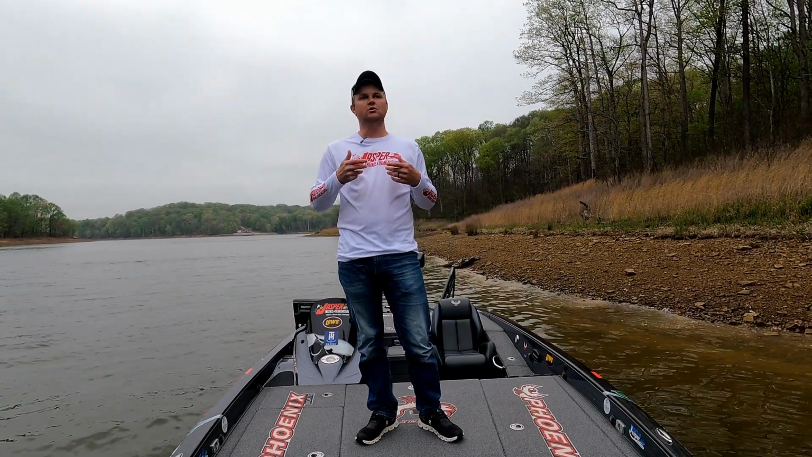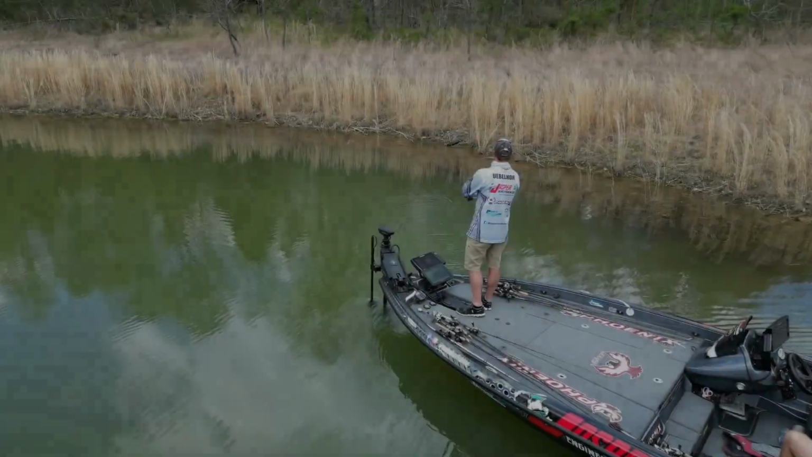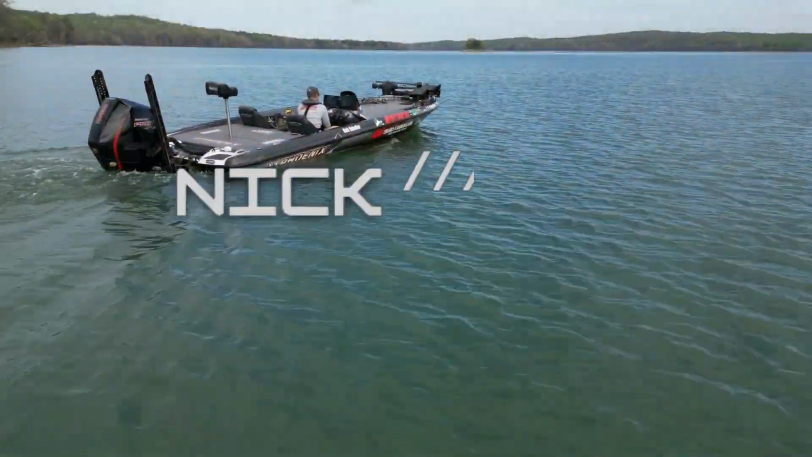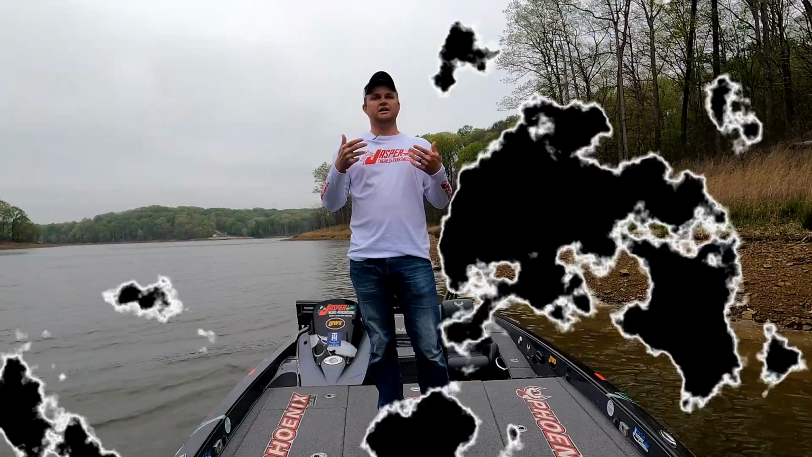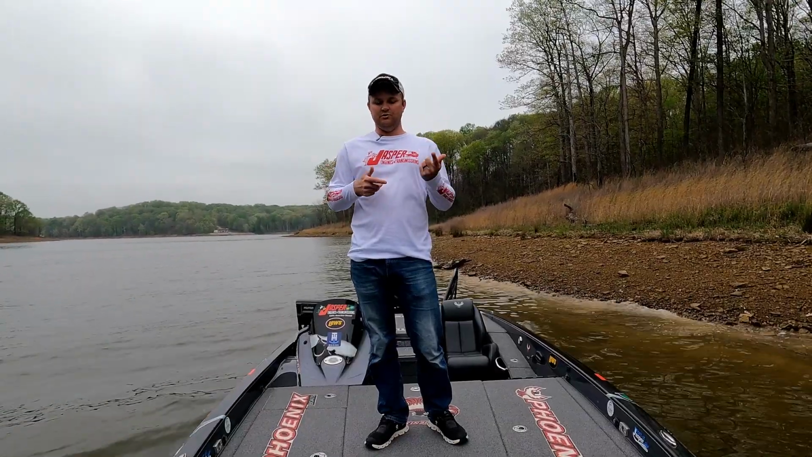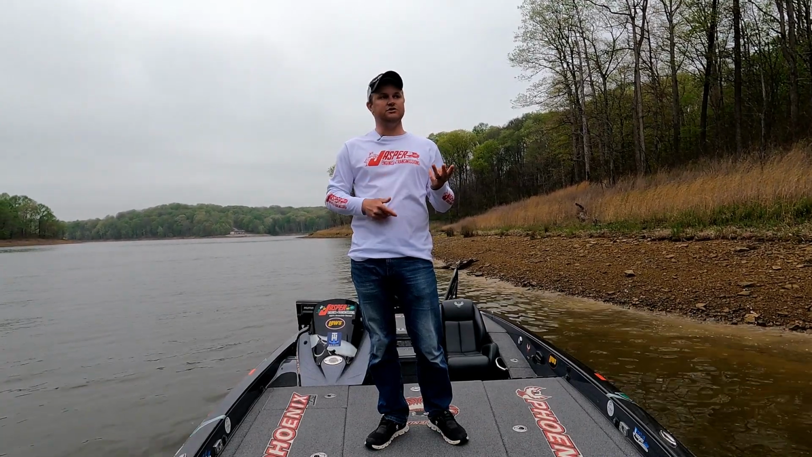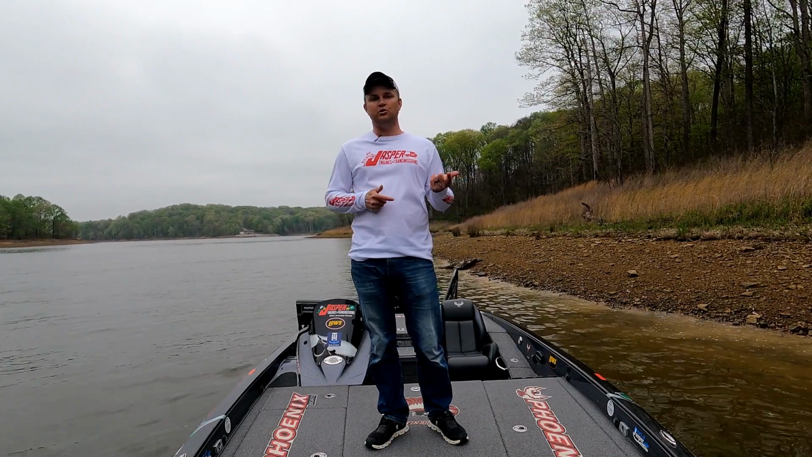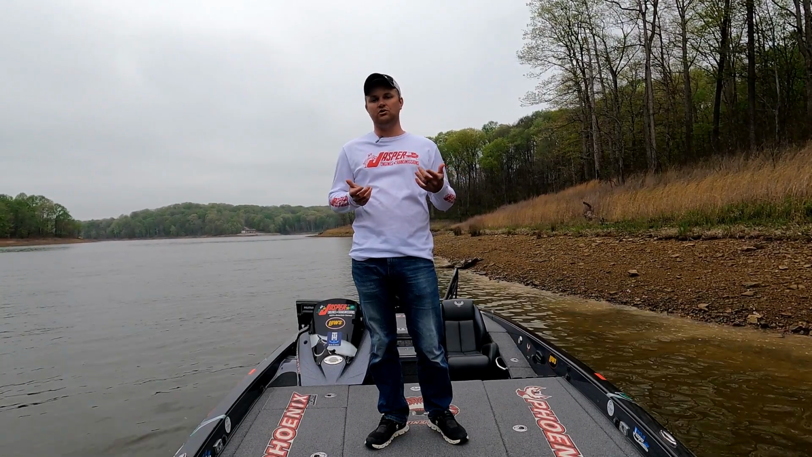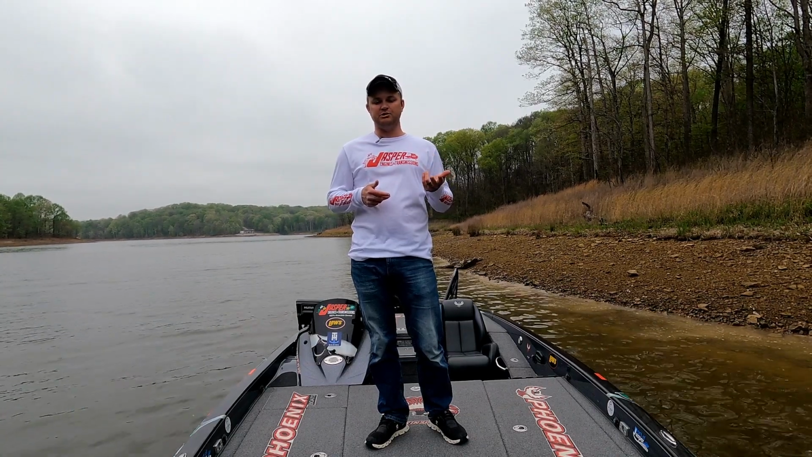Today I'm going to talk about when I use perspective Livescope versus forward mode Livescope. Well, there's three different types of Livescope. You have the down view, you have the forward view, and then you have the perspective view. And they're all good for their own little thing. The down view is more for vertical fishing, which I don't do a whole lot. So today I'm going to talk about the forward mode and the perspective mode.